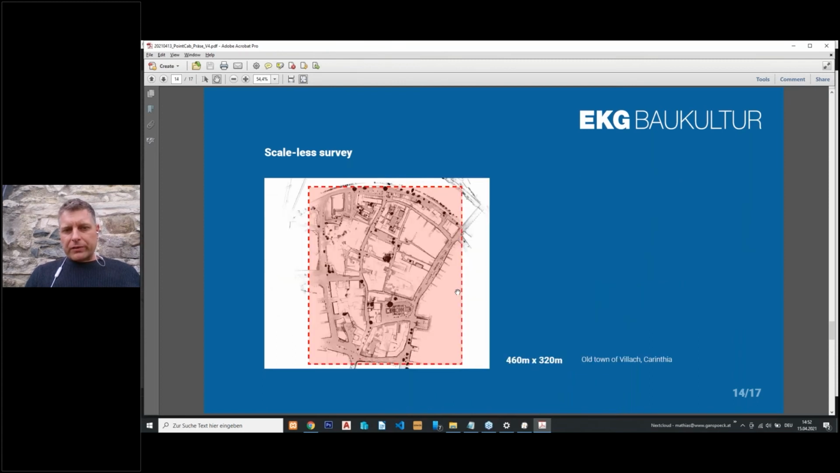This also works on a city scale. This is the old town of Villach in Carinthia. We've started scanning all of the old town. This is a work in progress. These scans are public, available in the GIS system or the town map of Villach, the official map you can look at online.